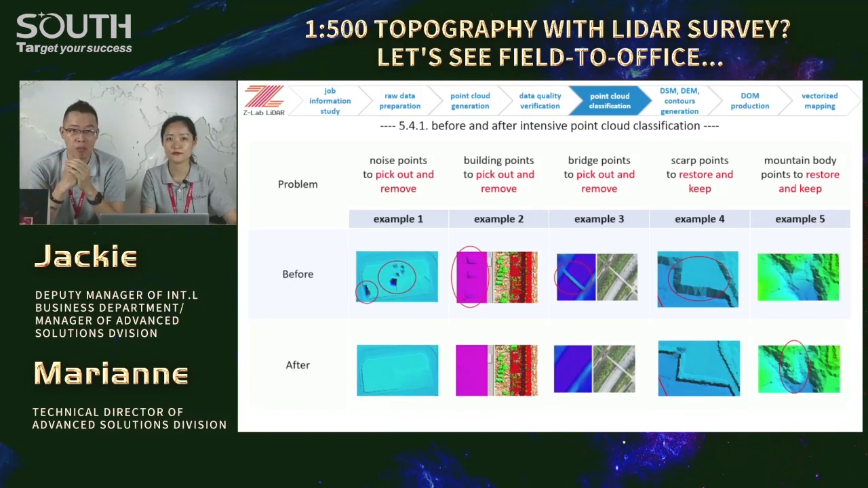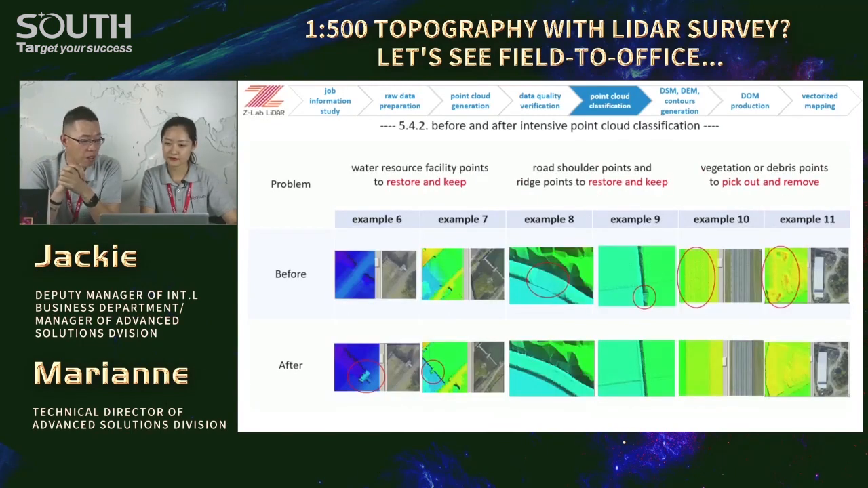But what if we overlook or ignore some parts in this step? Overlook. Yeah. That's why sometimes we refer to the image of a photo to see what they are in reality. Look, example 6, 7, 8, 9. Water resources, road shoulders and ridges, they belong to the ground, right?